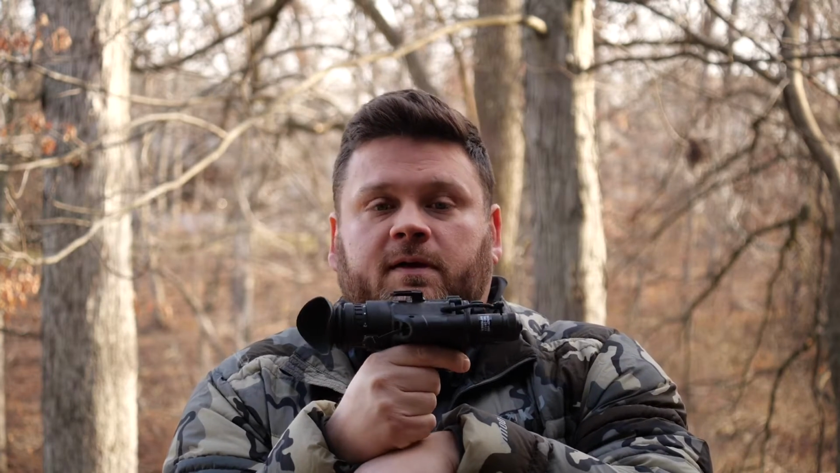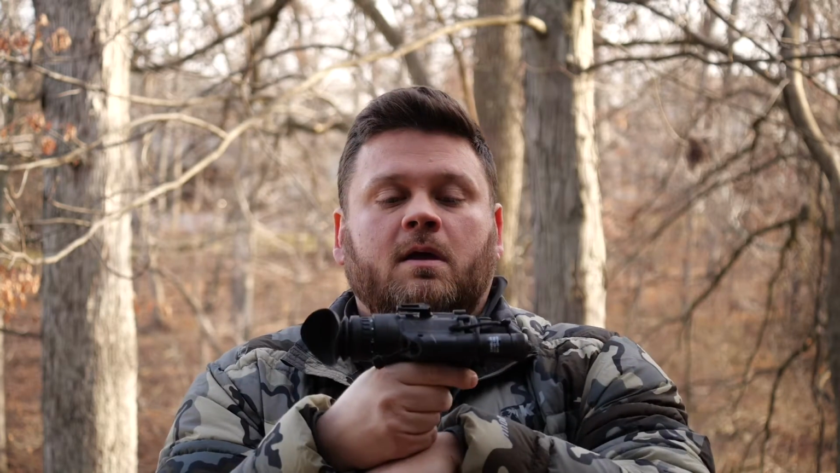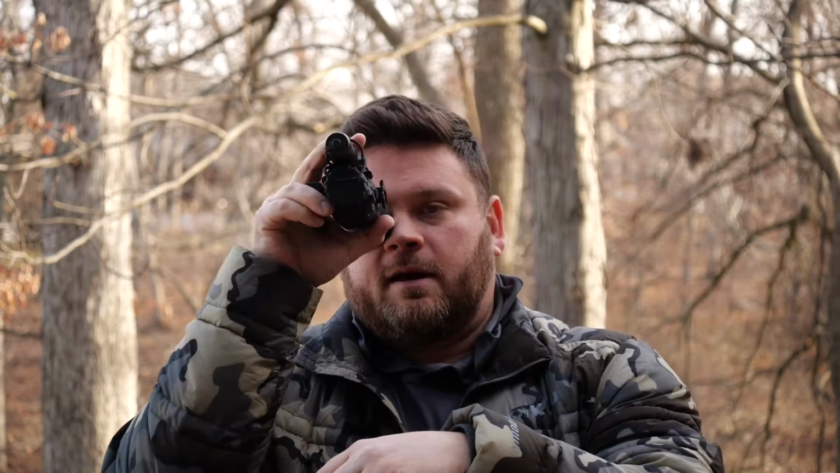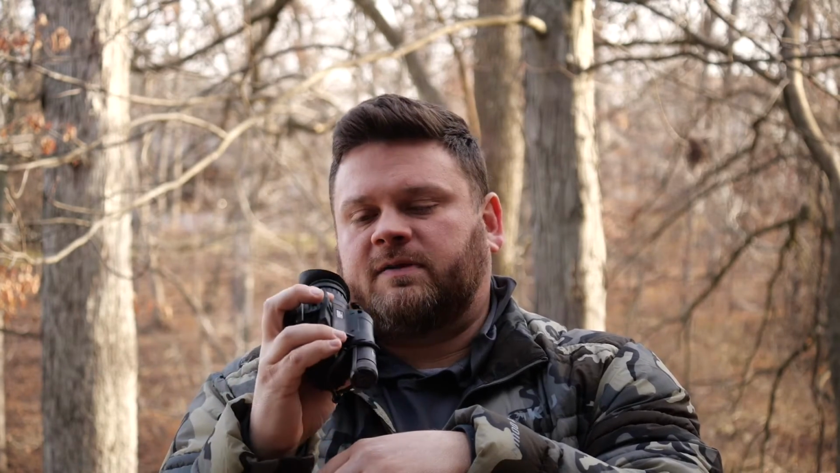When I started with this, I was dumb and I didn't understand the real purpose of a monocular. And so I started using it and it had a good enough image, or so I thought, from handheld. I didn't have a helmet back then. I borrowed a buddy's helmet a couple hunts and ran it that way, so I did get to experience that.